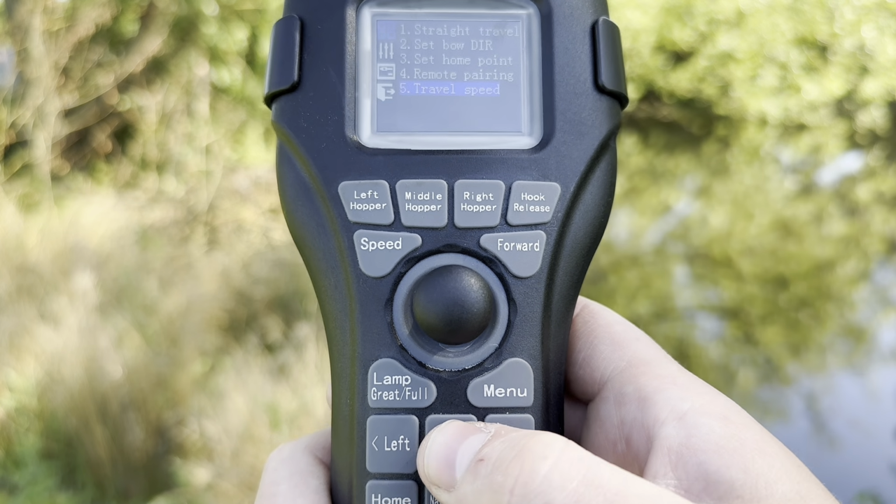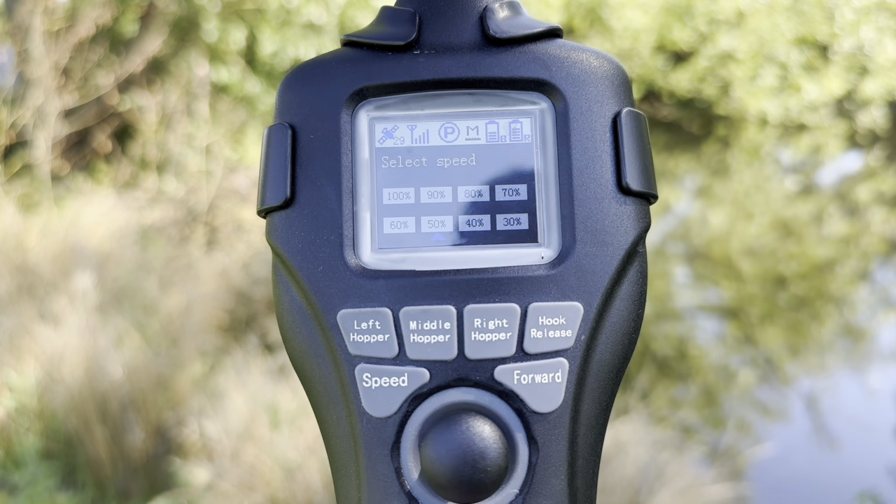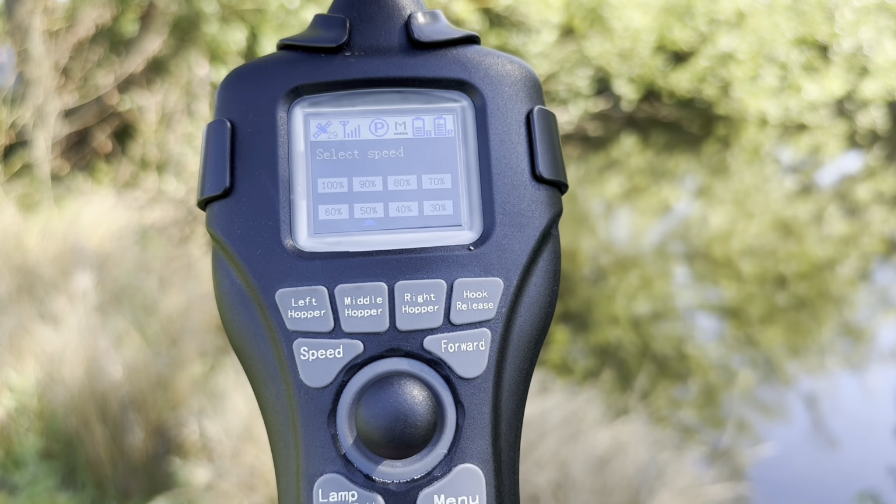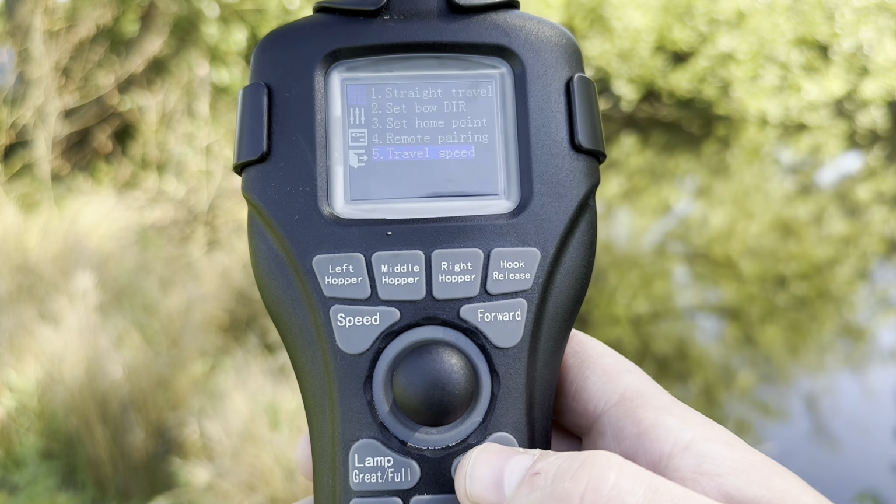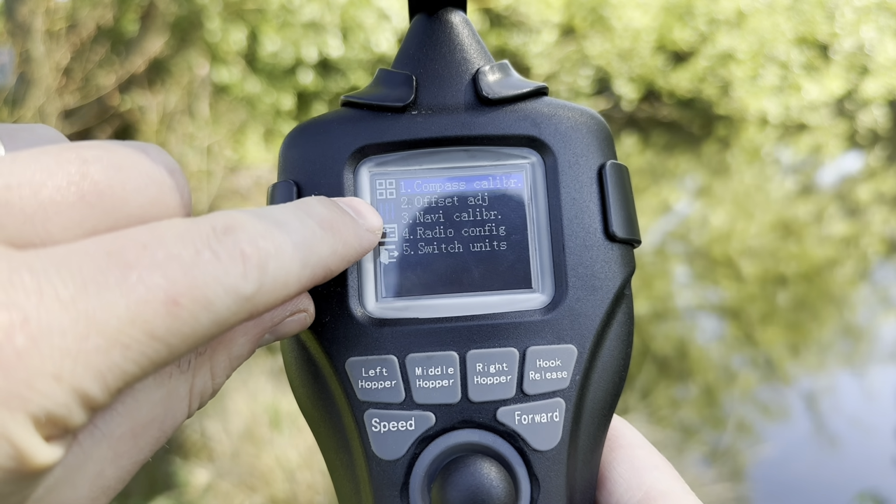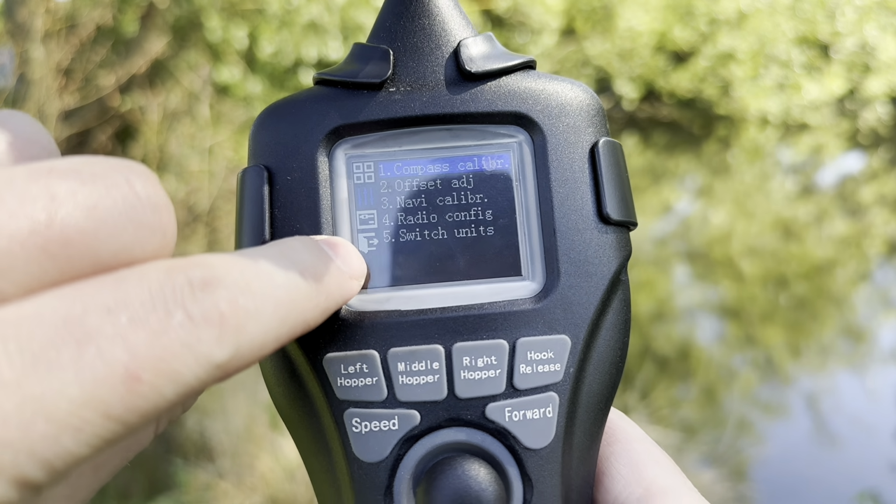Option 5, we have travel speed, which you can see is currently selected to 50% because we're currently in medium speed. You can adjust the speed settings if you want to, but I recommend to keep this where it's set because it allows you to get optimum battery life. If we press menu again, you will see on this little left-hand side here that the blue highlighted part changes to another part. So there's actually 3 submenus and then exit.